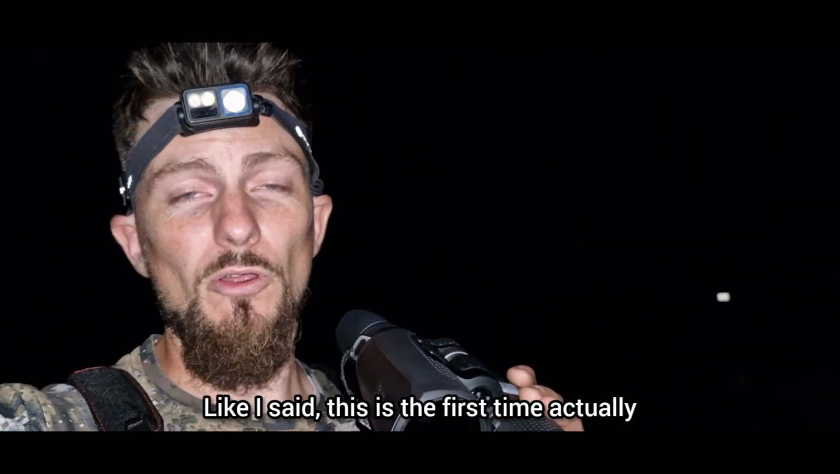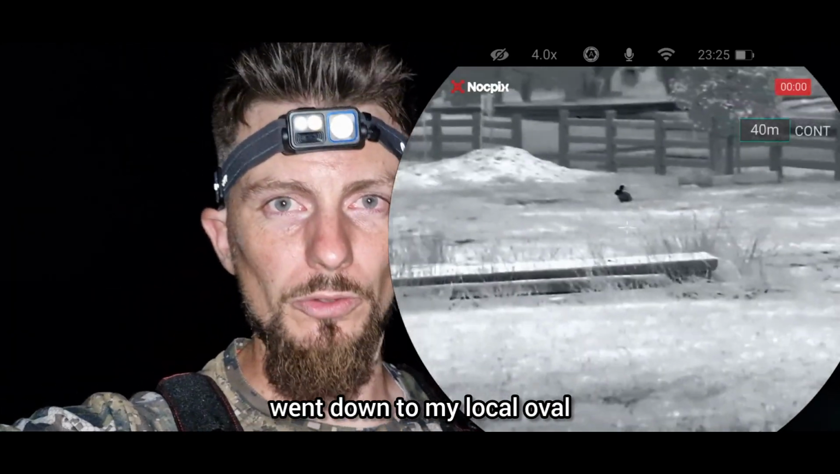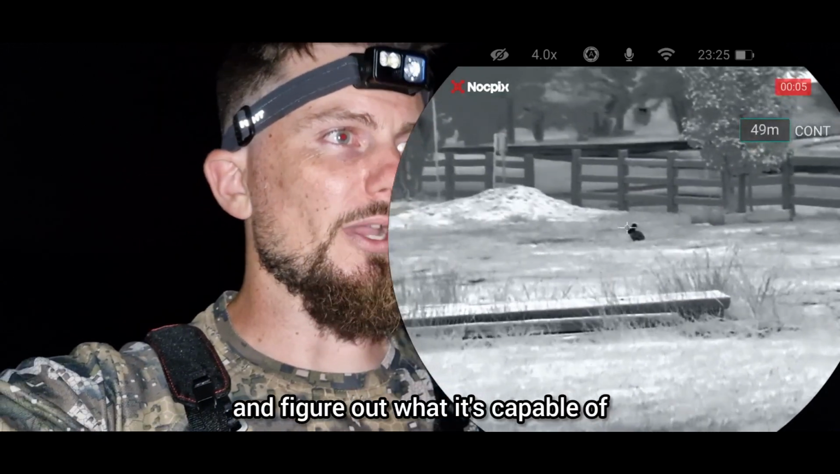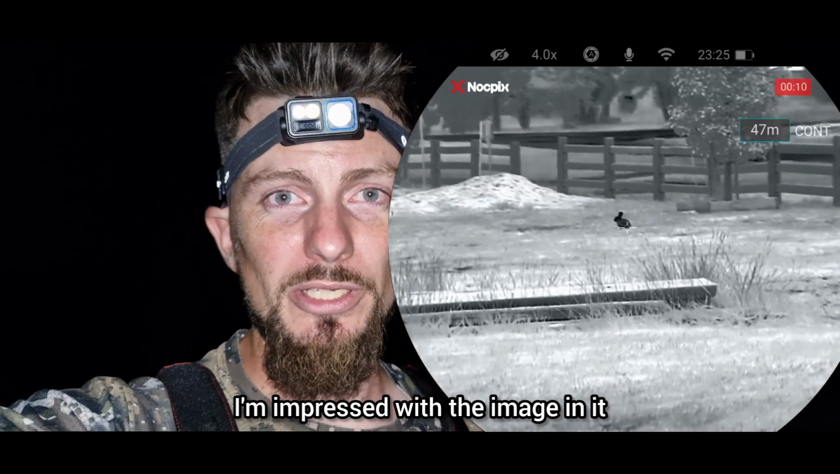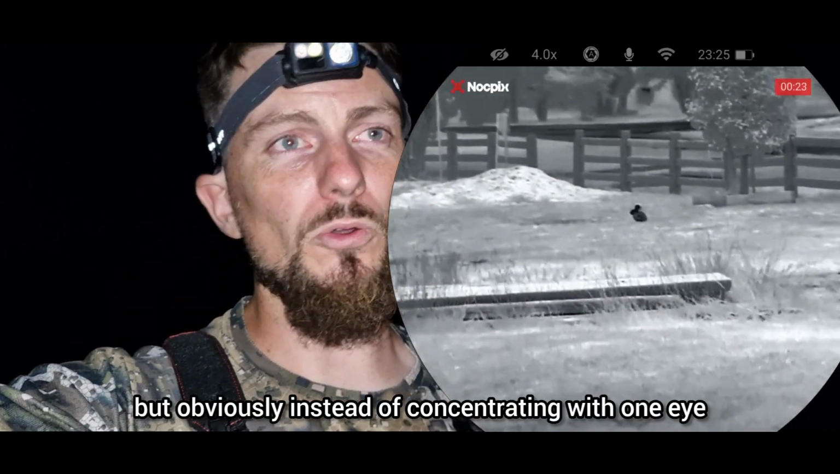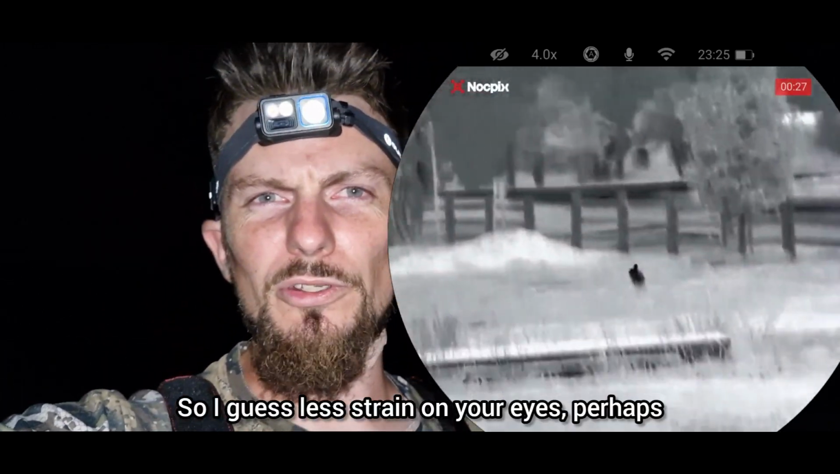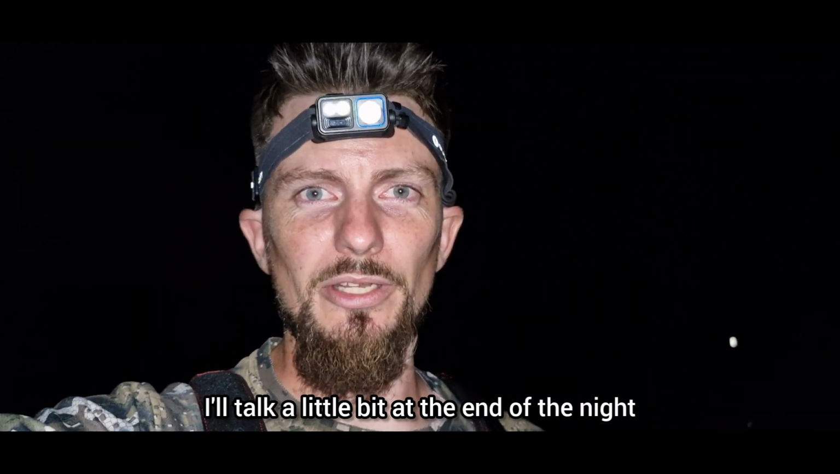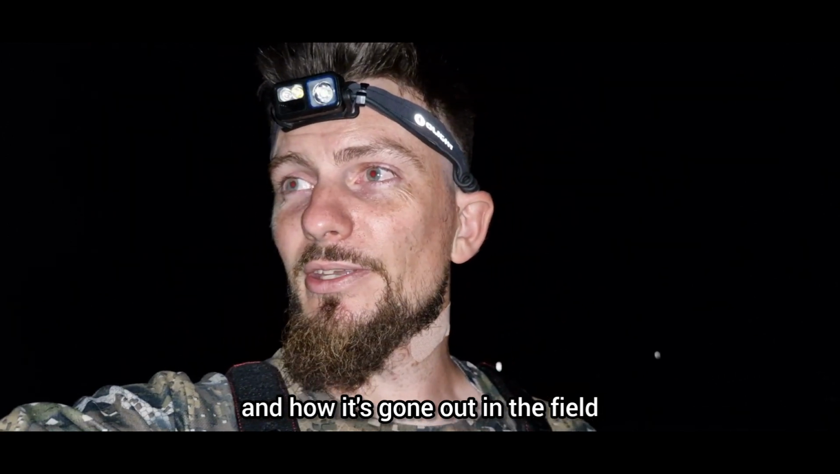Like I said, this is the first time actually physically getting out into the field with them. I've played around a bit at home, went down to my local oval, checked out some rabbits, tried to use the rangefinder and figure out what it's capable of. So far, look, I'm impressed with the image in it. It's very similar to that of the Vista H50, but obviously instead of concentrating with one eye, you've got the advantage of two eyes, so I guess less strain on your eyes, perhaps. Anyway, won't harp on too much about that. I'll talk a little bit at the end of the night and let you know my initial first impressions and how it's gone out in the field.